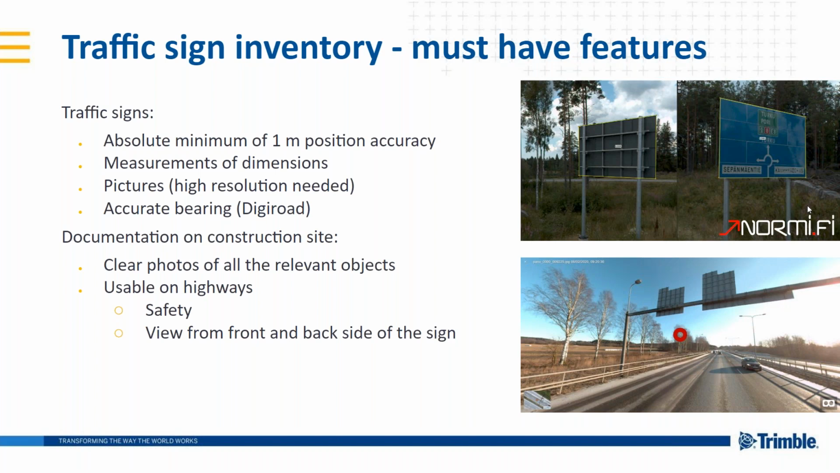If the camera were only facing front when we drive past it, we wouldn't get all the necessary information that we need in a later part of the project when we actually swap the signs or do some other stuff. So 360 photos and accuracy are pretty much needed in all of our work.